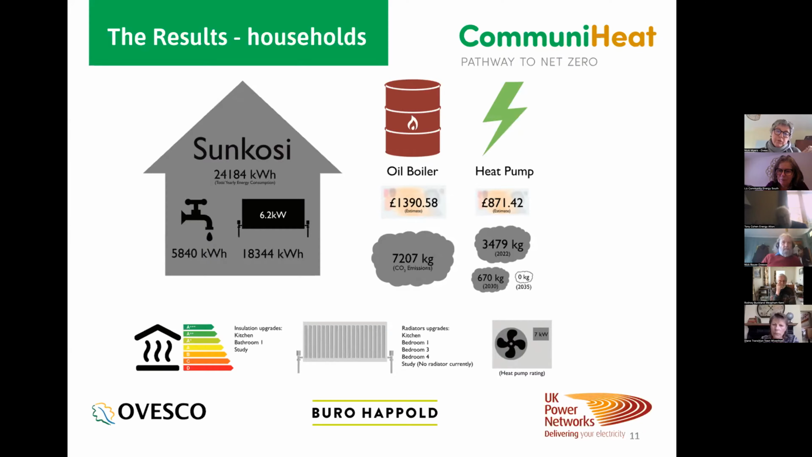The report flagged up the heat pump rating, which was 7 kilowatts. He needed some radiators upgrading from his current system in the kitchen, bathroom, and bedrooms 1, 2, and 3, and also a radiator put in his study. There were also some insulation upgrades in the kitchen, bathroom, and study.